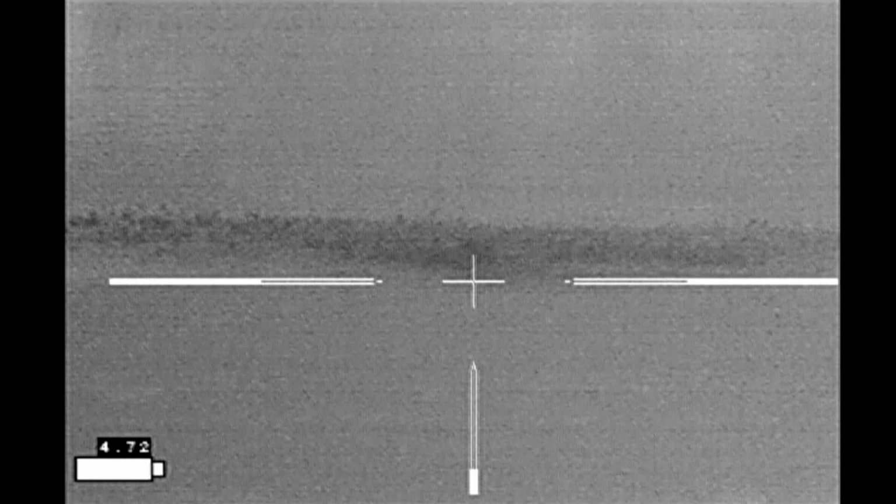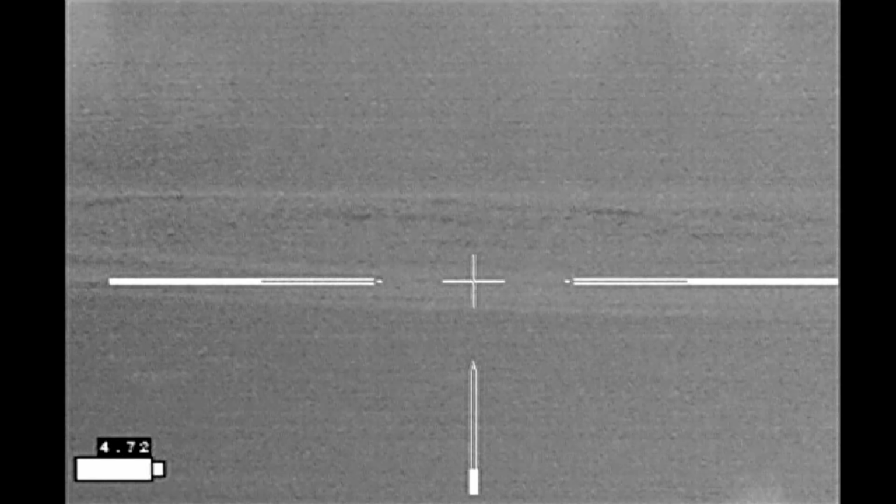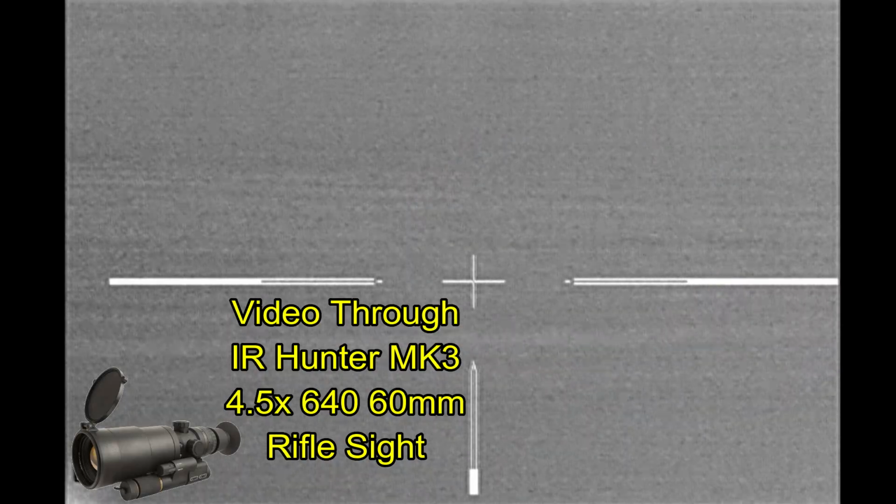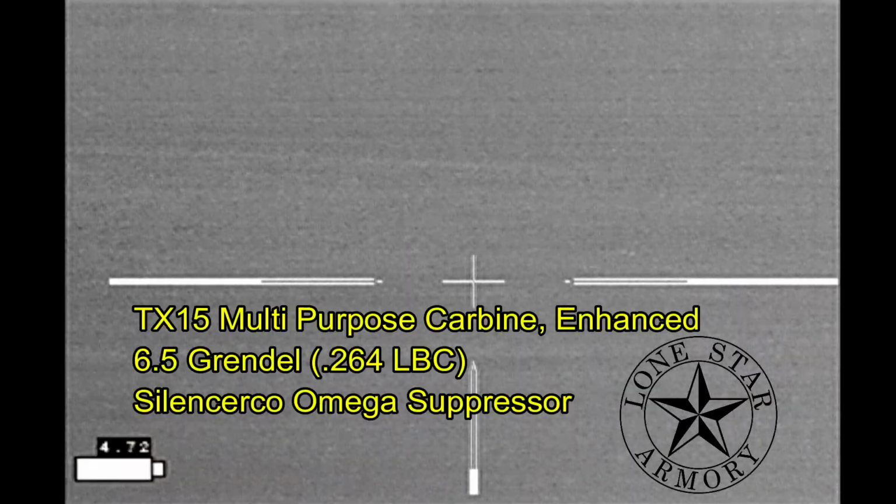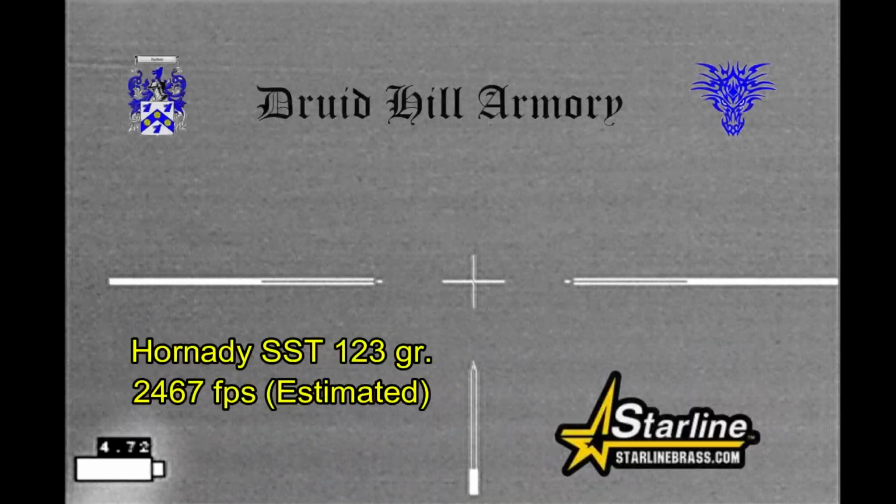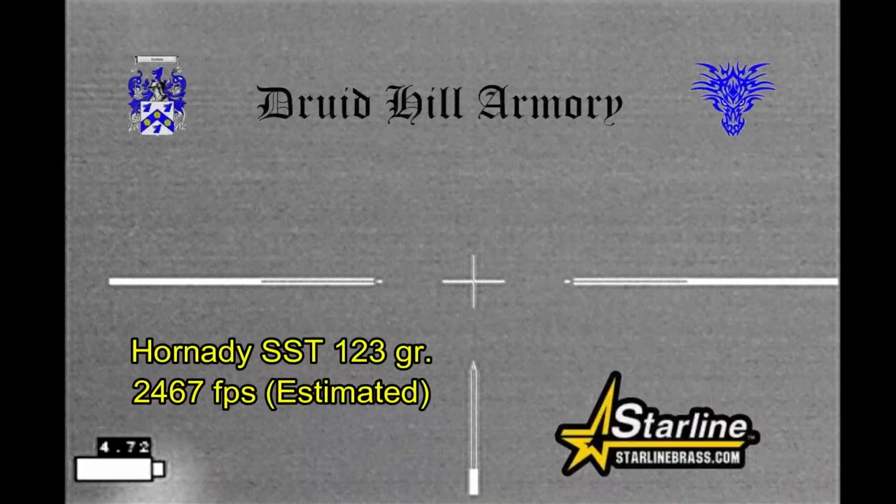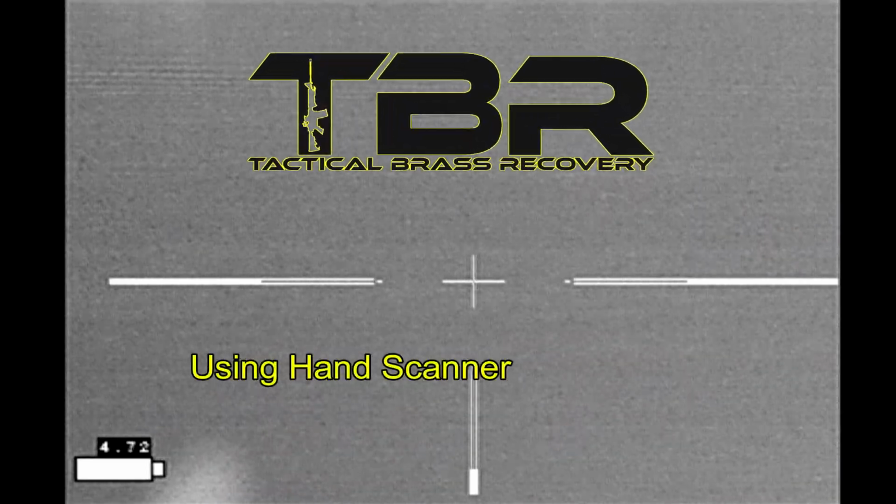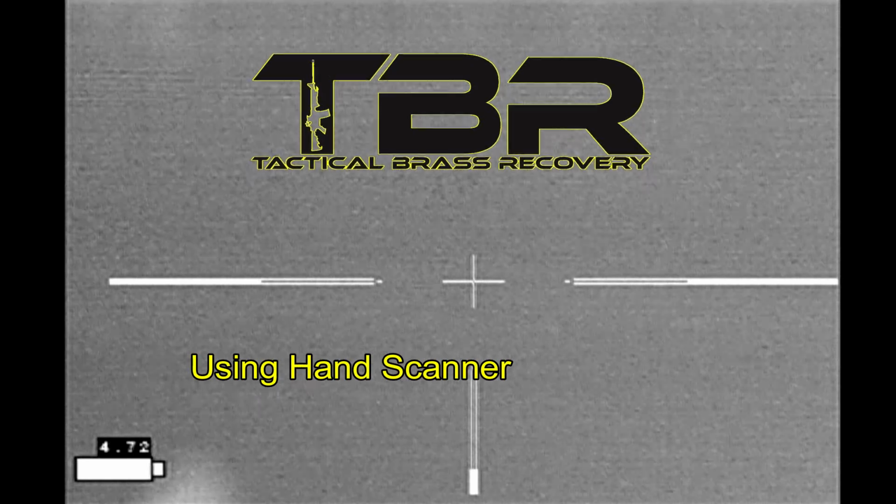That sounded good. And just to let you know some of the other gear that I'm using, I'm getting video through my IR Hunter Mark III thermal weapon sight. And I'm shooting a Lone Star Armory TX15 multi-purpose carbine enhanced in 6.5 Grendel, and shooting Hornady SST 123 grain bullets loaded by Druid Hill Armory into Starline brass, and of course, Brass Catcher by Tactical Brass Recovery.